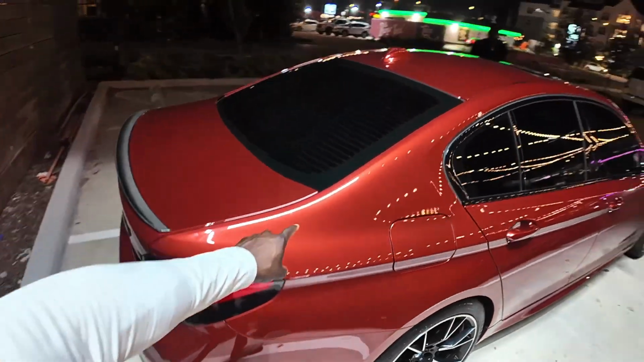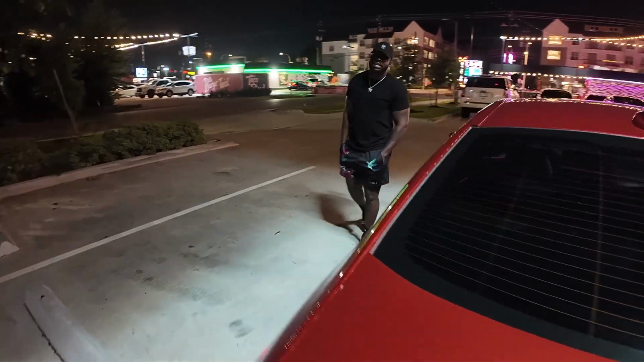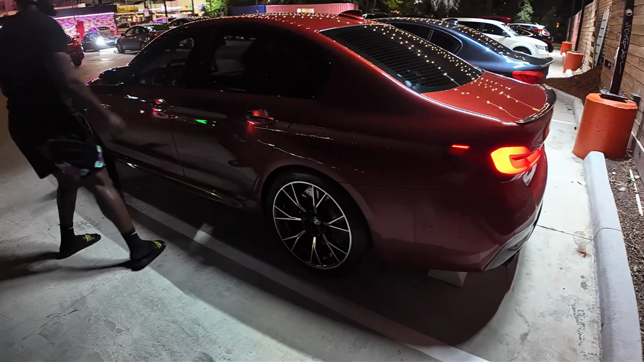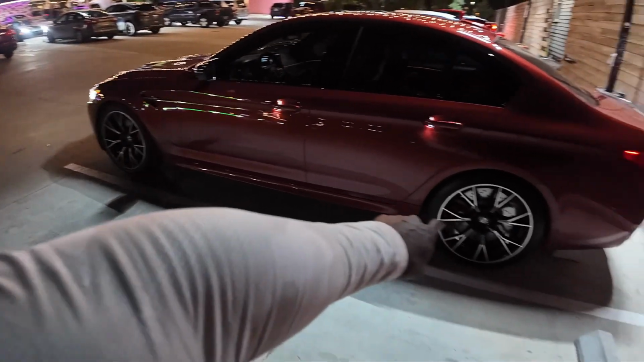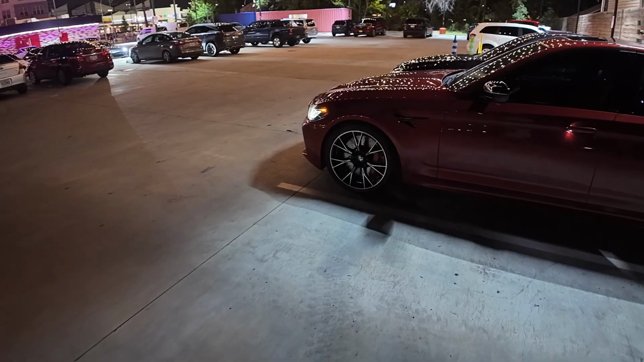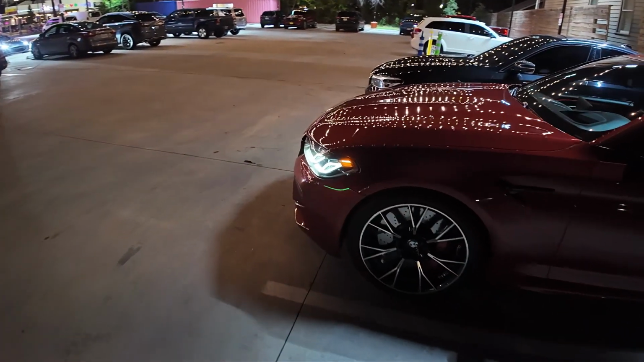What's this color called again? Marrakesh... Red Metallic. Yeah, Red Metallic. And it looks good in the sun. It's kind of like a burnt orange color, but still decent. It sits nice. I wish he had the carbon ceramic rotors, or calipers anyways. I was just pulling up when the light hits your brake caliper. Oh, calipers? Damn, yeah. Nah, this joint is nice though.